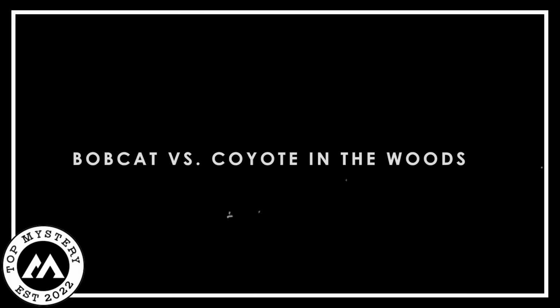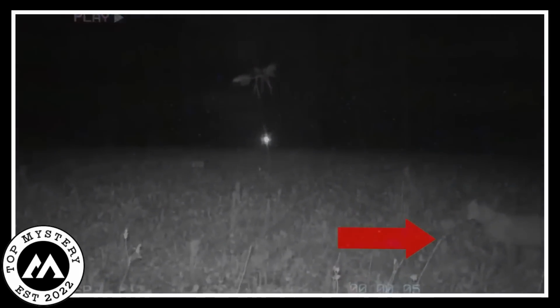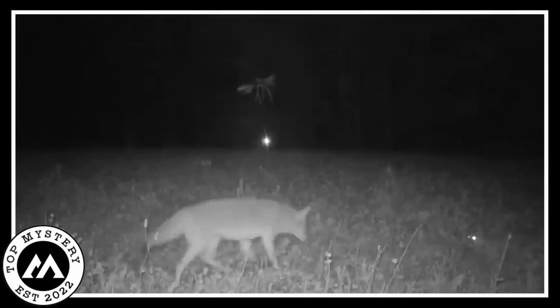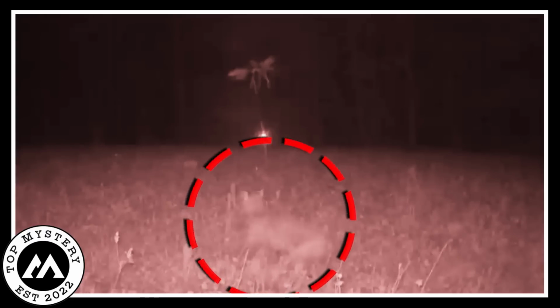Bobcat versus coyote in the woods. Prepare to be amazed by this eerie trail cam footage as it captures a bobcat's exceptional hiding skills in the woods. As the bobcat stealthily conceals itself, a coyote unknowingly approaches. In a heart-pounding moment, the bobcat launches a surprise attack on the coyote, showcasing its incredible hunting prowess. This shocking and intense encounter between two formidable predators is a gripping testament to the raw and unpredictable nature of the wilderness.